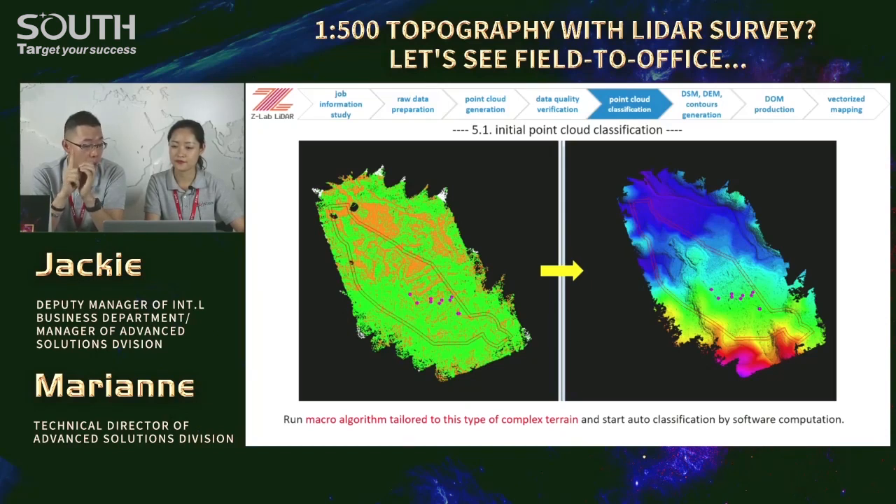For batch processing, our colleagues will apply different algorithms for different terrains and different tree heights, like forest, jungle, bushes, etc. Yeah, a better algorithm will save considerable effort in the following steps.